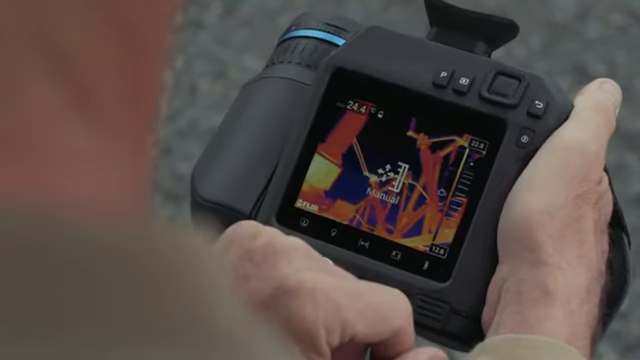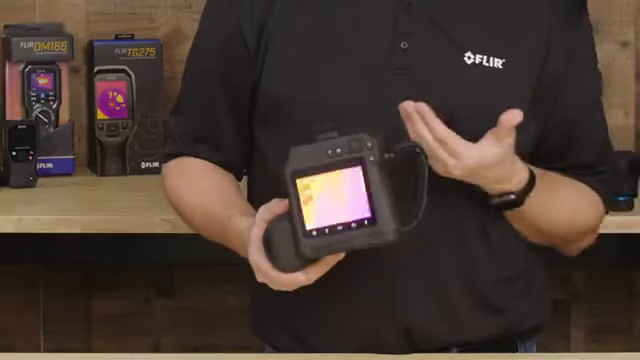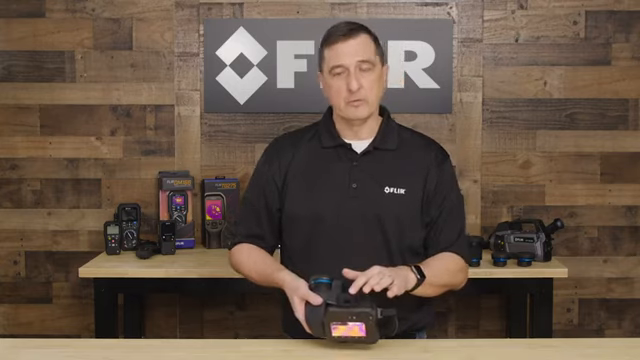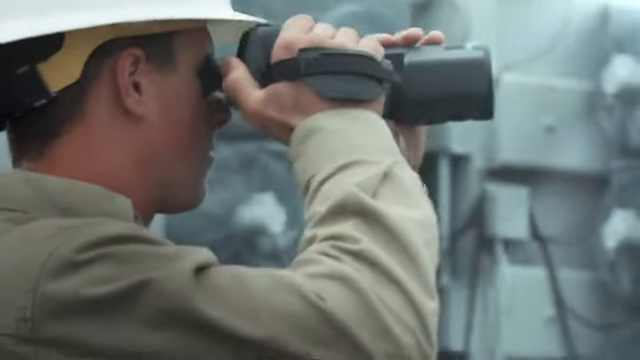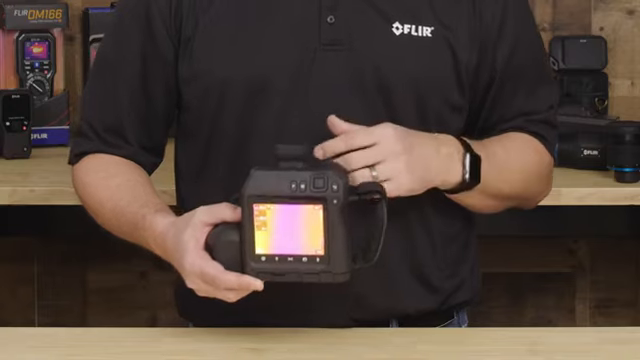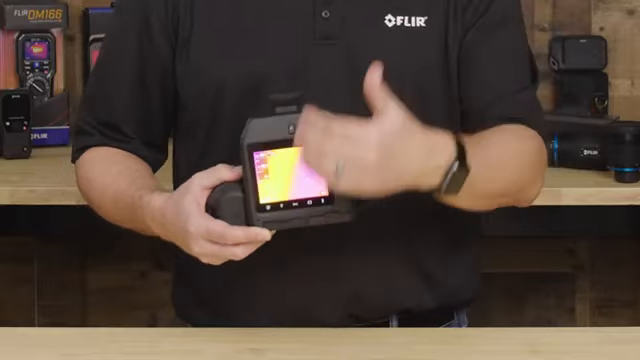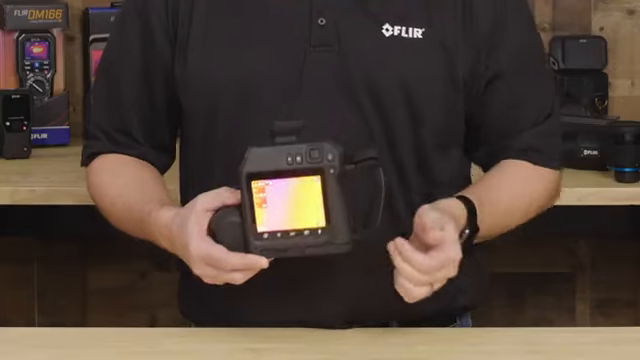Let's talk a little bit about now the LCD display. One of the things that you'll notice with our camera system is that we not only have a built-in 4-inch high-resolution display, but we also have a built-in viewfinder. So adding the viewfinder now gives us the ability to go from the LCD or the viewfinder itself. One of the nice features is, as soon as you put your eye up to the cup, you'll notice the LCD in the back has shut off. So now the user can quickly go from the viewfinder to the LCD effectively.